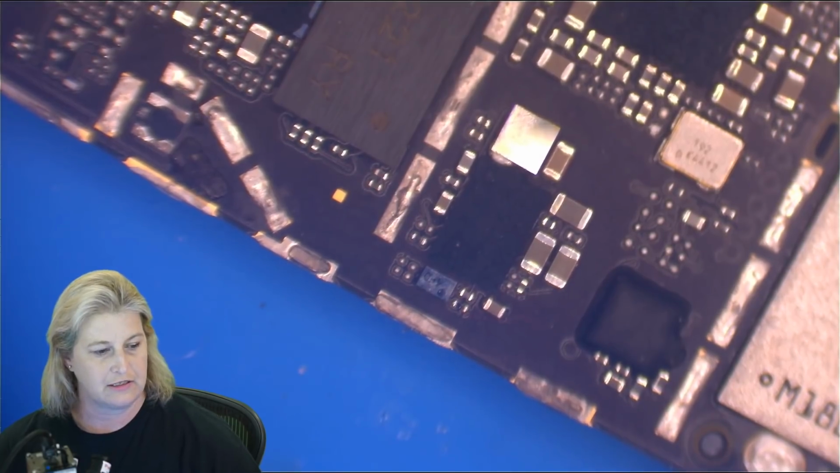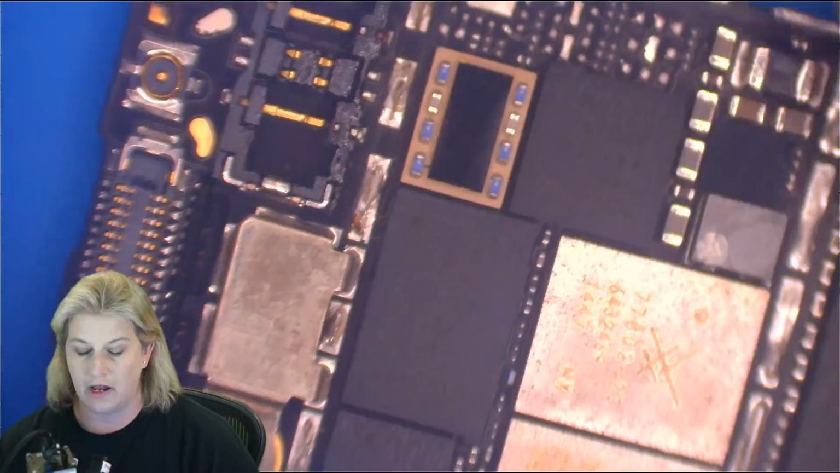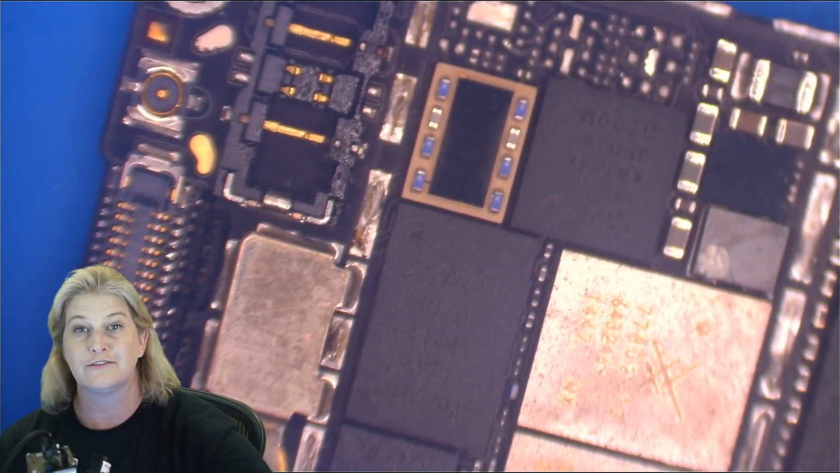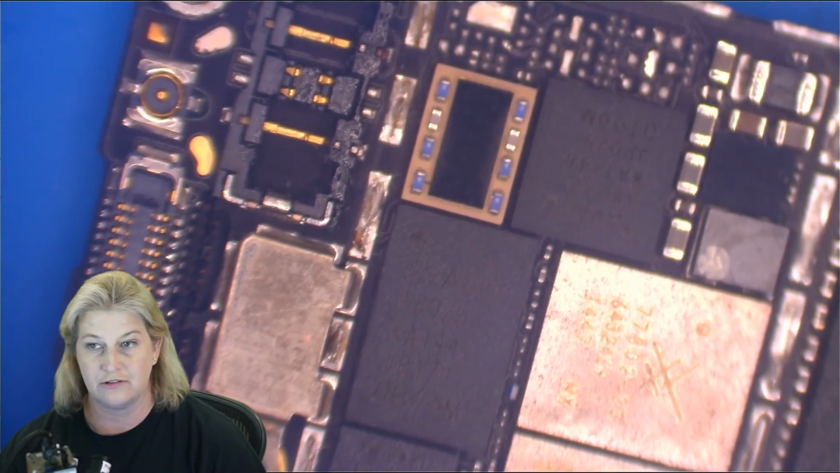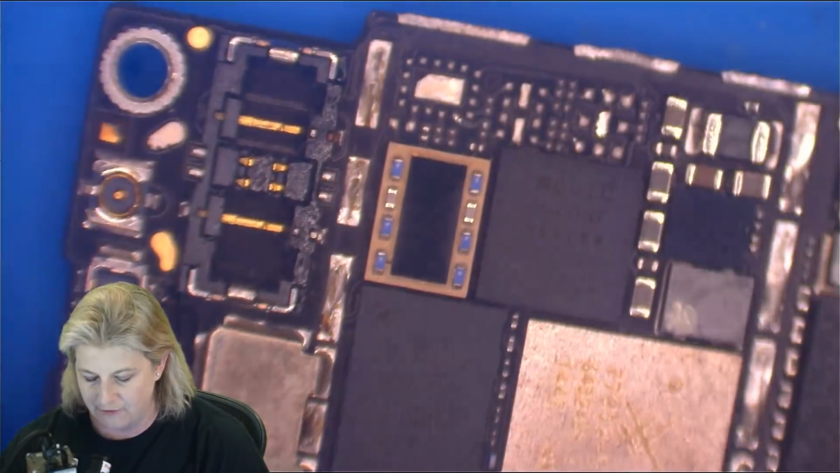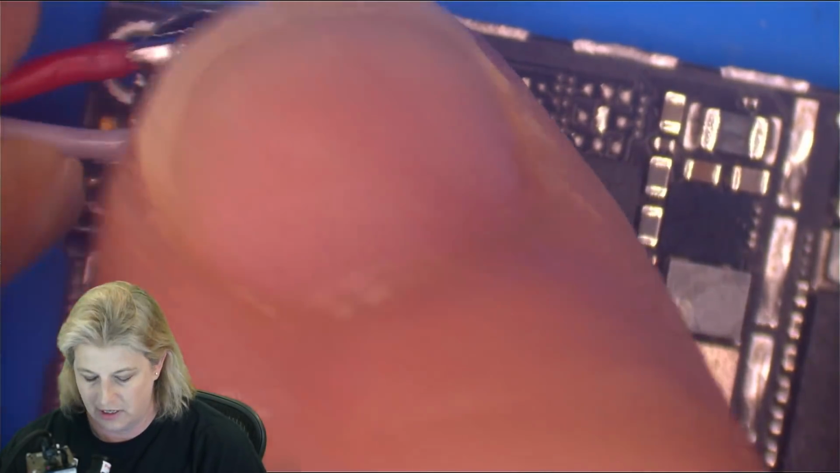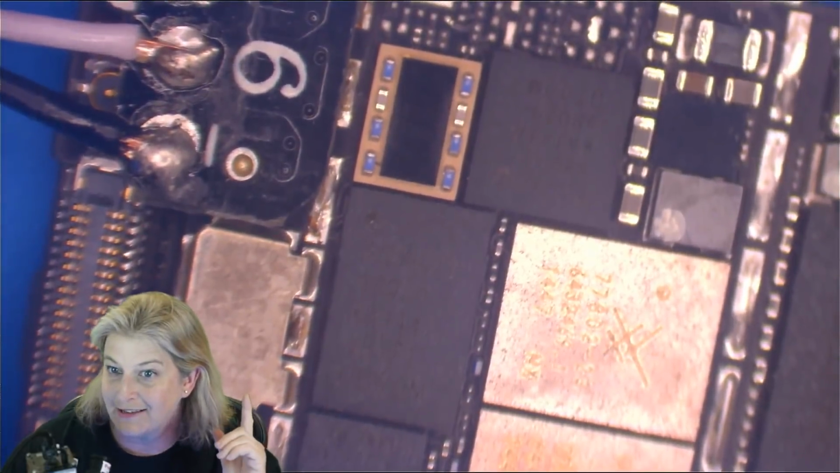So let's get out the good old trust-based DC power supply, and you guys can trust me when I tell you what it says. So far, it says 4.2 volts. That's just the push pressure of voltage into the phone. Now, let's connect that 4.2 volts to this board and see if it goes to 0. I hear a fan. Fan is good.